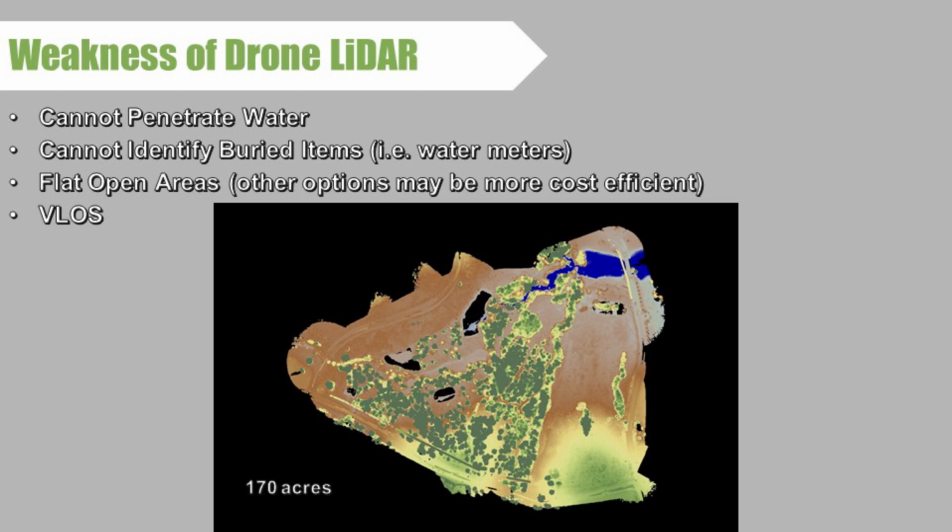Also, in flat open areas, such as maybe a parking lot, there's not a real cost advantage to LiDAR because it's such a simple area. It may be easier just to shoot one end of the parking lot and the other end of the parking lot.